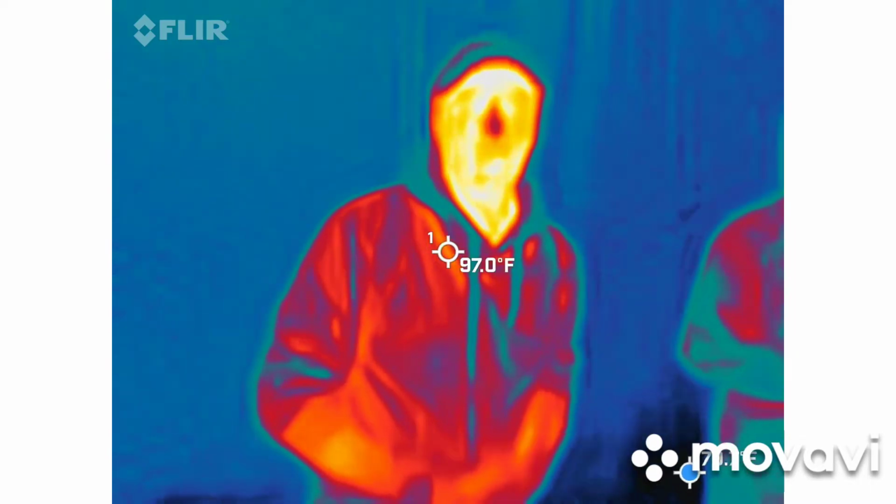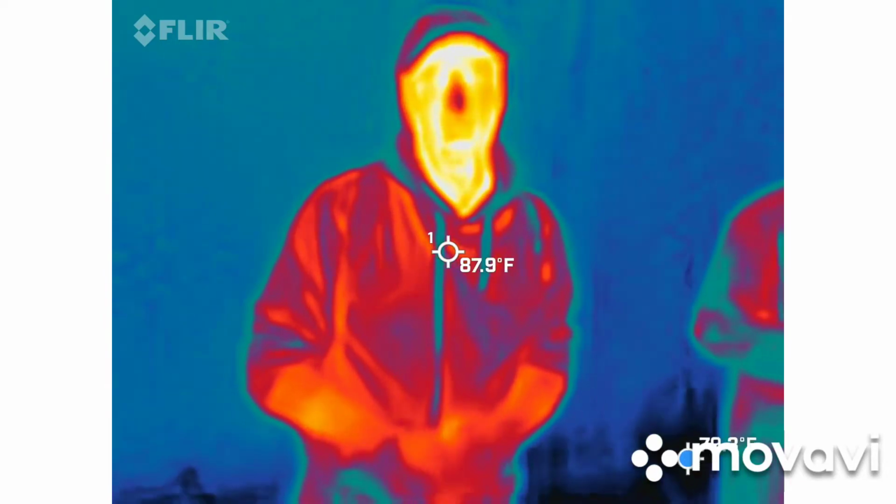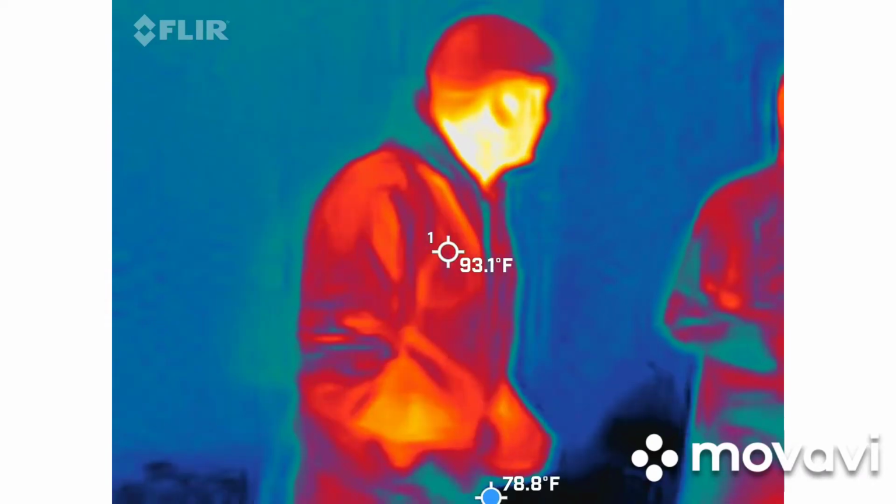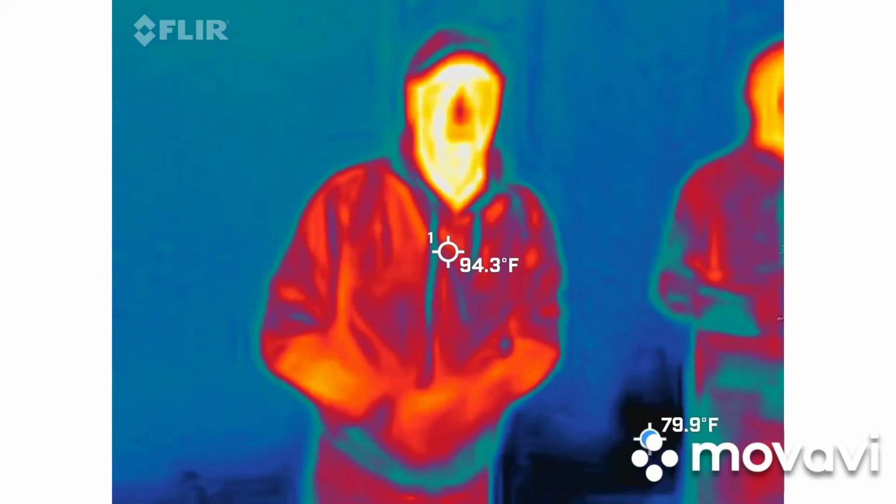It also cannot see through glass, just so you know. I don't know if you've ever worked with thermal imaging before, but everybody wants to know if it can see through glass, and no, it cannot, unfortunately. So he can. No, he can't either, actually. Well, my infrared will go right through glass like nothing. So have some fun with it.